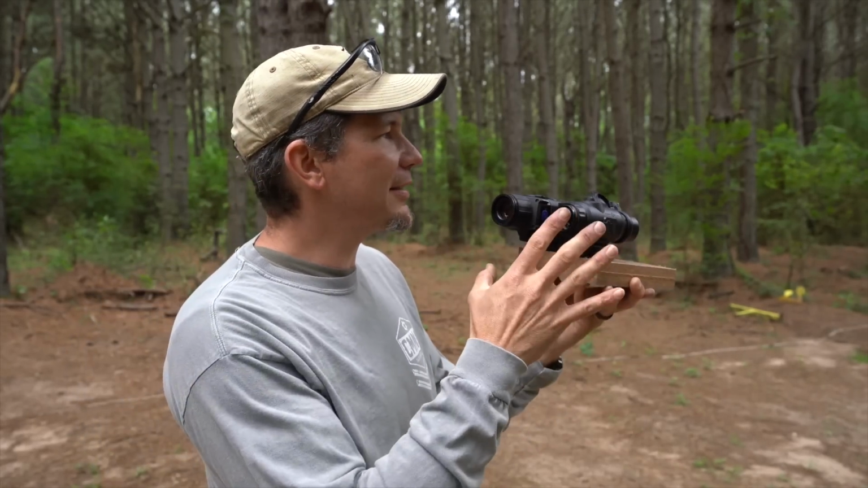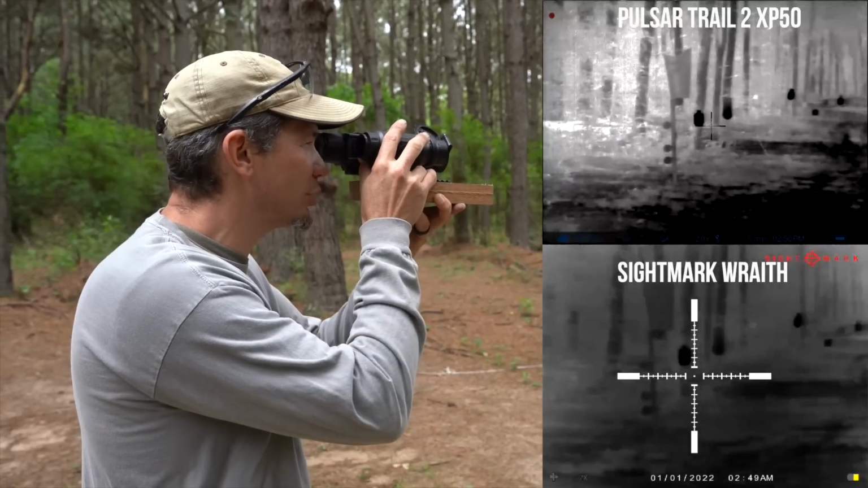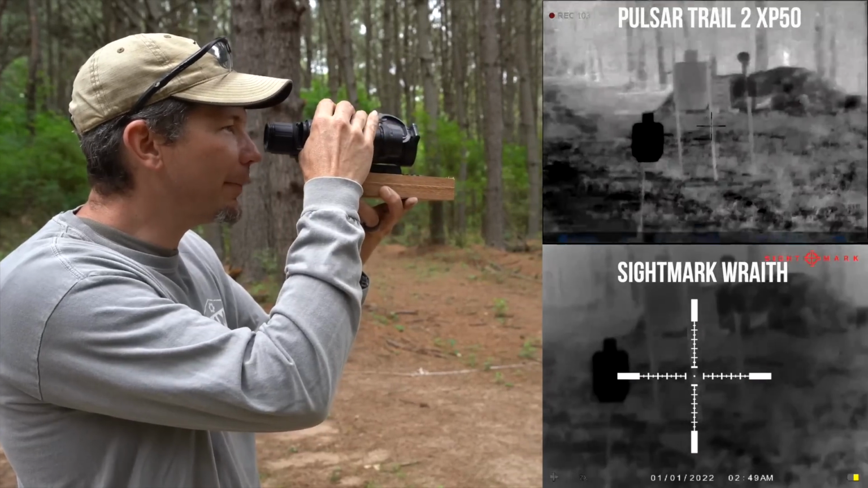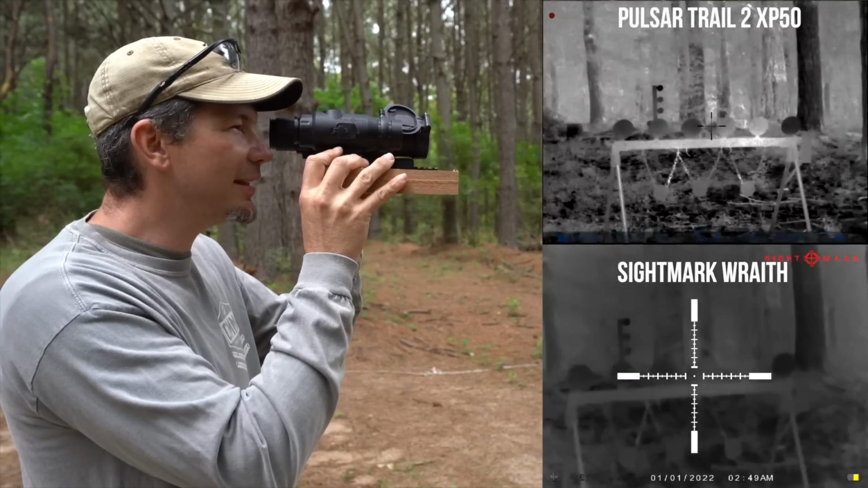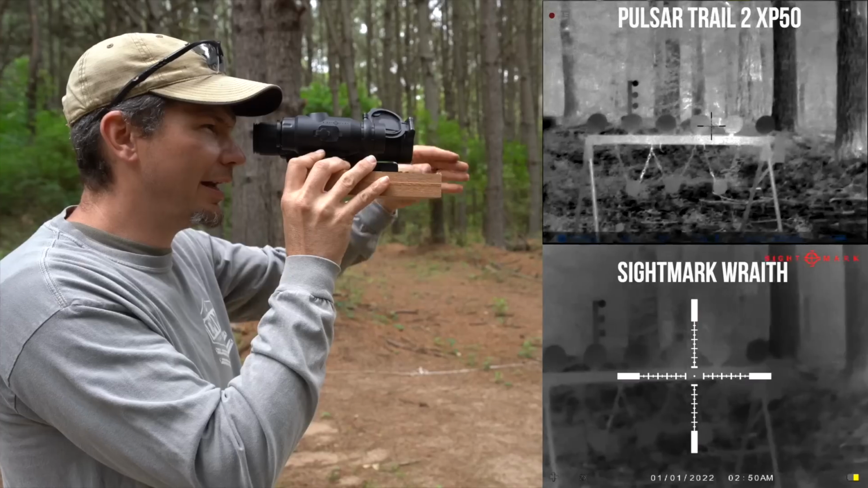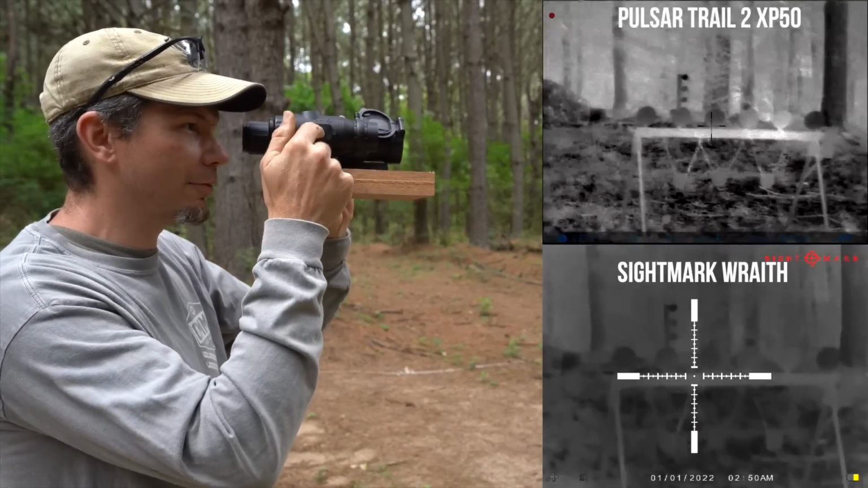So now I did this because, one, I need side-by-side stuff because I'm used to adapting to just what I have and making it work. But when I put something side-by-side like this, I, as well as you, will be able to see everything the same. So when I'm looking at that plate rack on the side, I can see it with my trail a lot clearer than the Wraith.